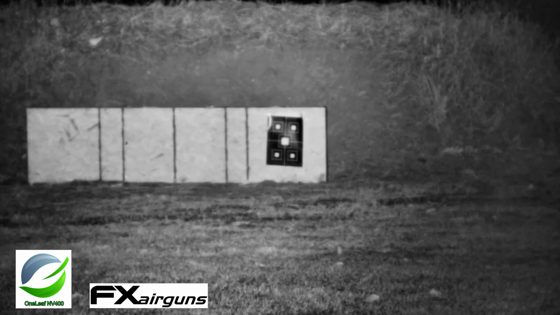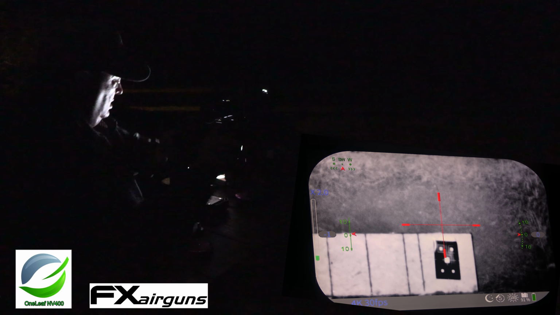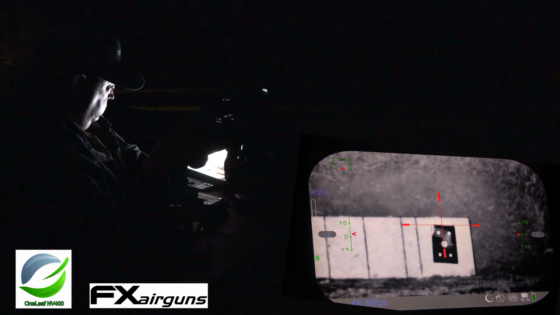All right, let's see if we can zero the scope in and get something on target down there where I can see. I see that one. I see that one.